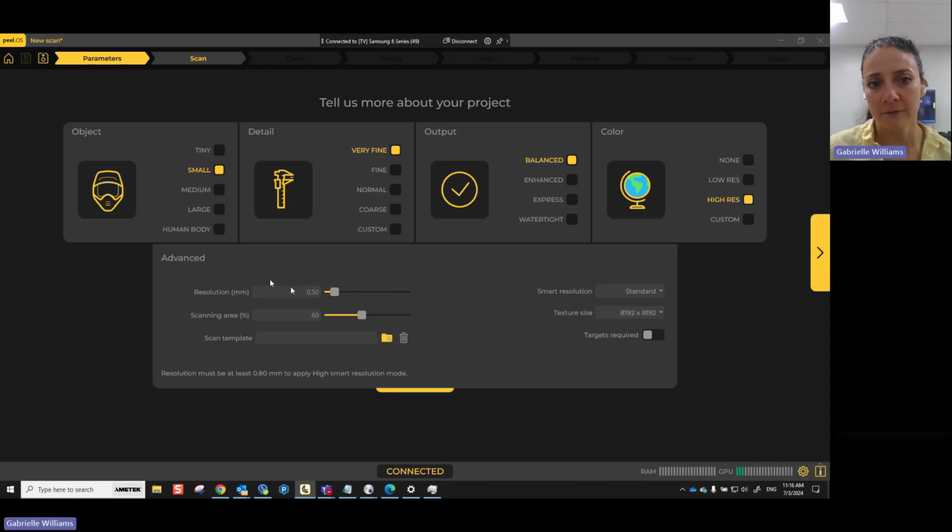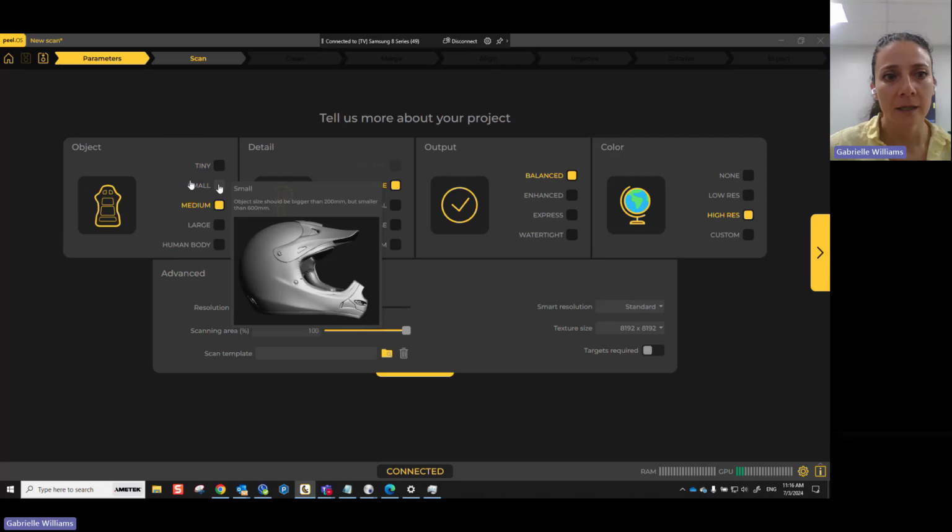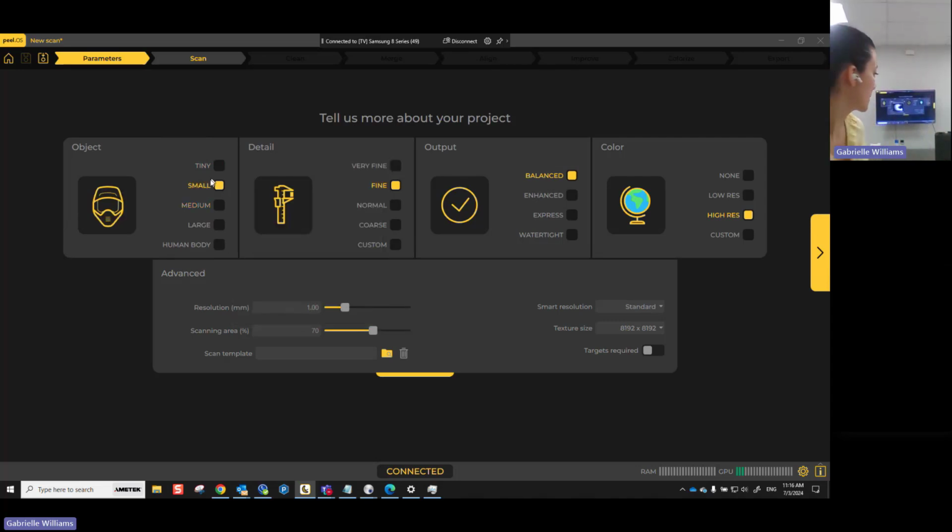Once you get the hang of how everything works, you can change these parameters as you wish. But in the beginning, when you're first getting started and you're not sure what different things mean, you can just go ahead and choose the different options and it'll change the settings for you. In our case right now, we're going to do a small mechanical type part, so it's going to be this one here. I'll go ahead and choose small there.